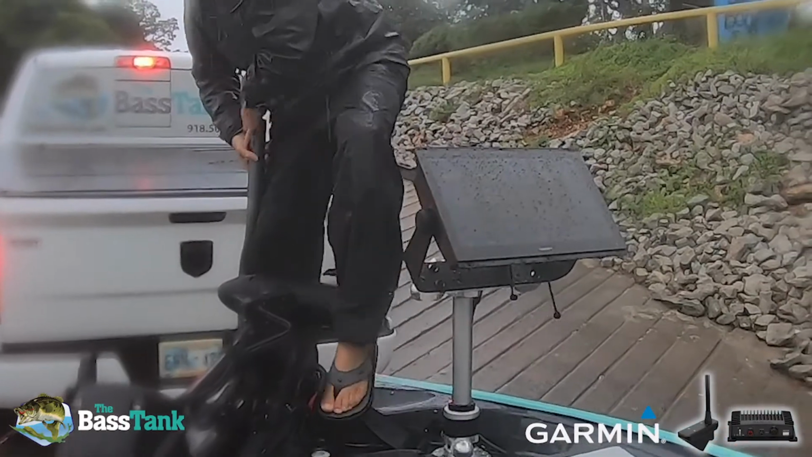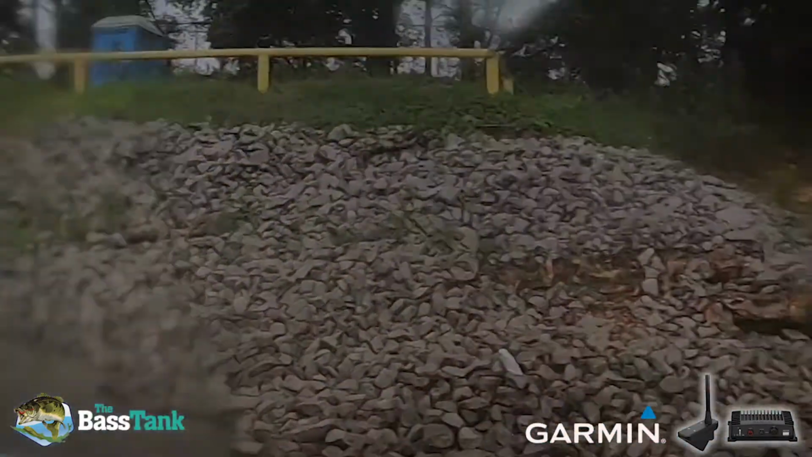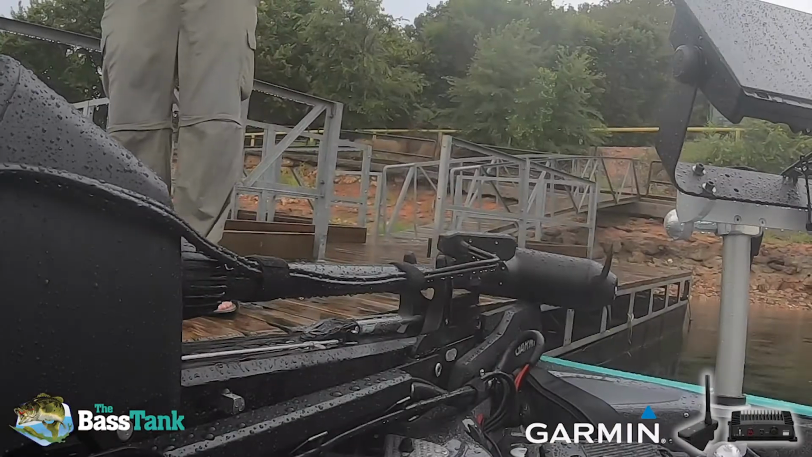That pole is handy. I think every boat should have a pole like that. We're good, bro.